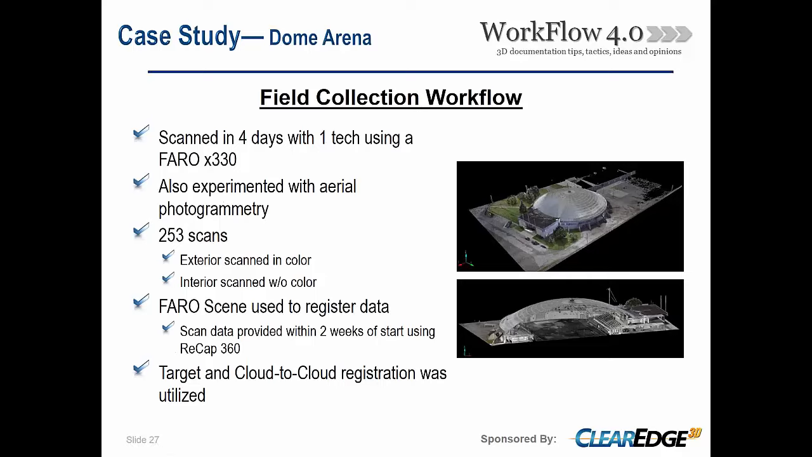A couple other pictures here. This is the point cloud pulled together. With that scanning workflow, it took us about 4 days. There was one tech out in the field. There were 2 of us out there for a very short period of time, just looking over the building so that both of us really had an understanding of the building to create the model from.